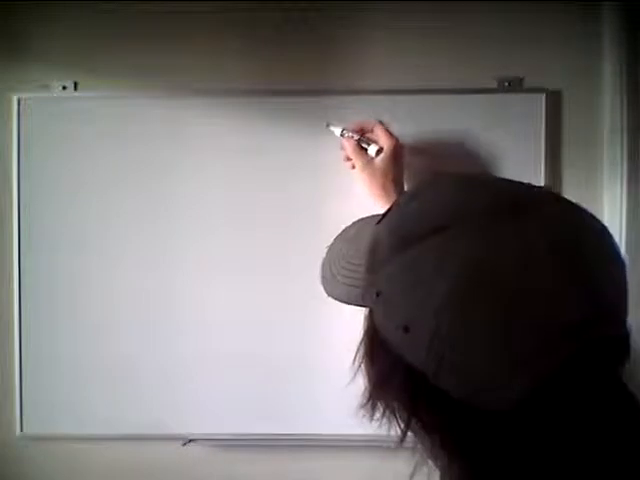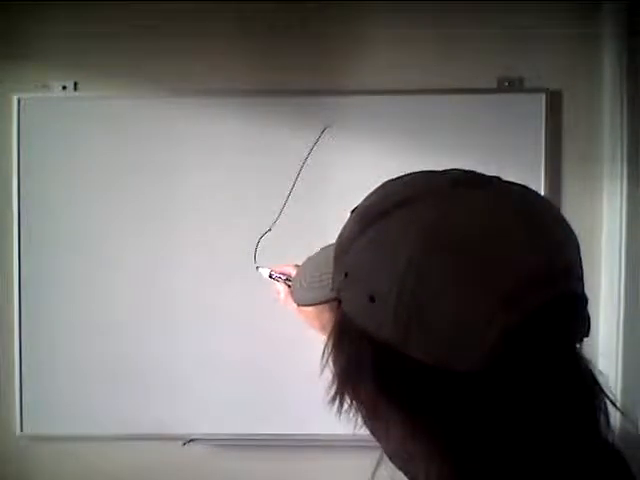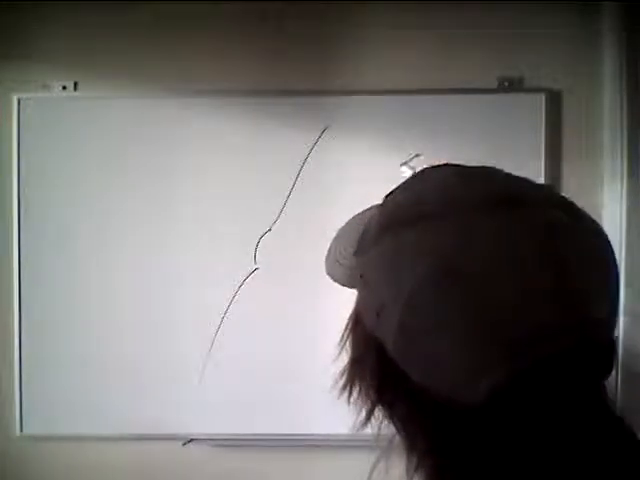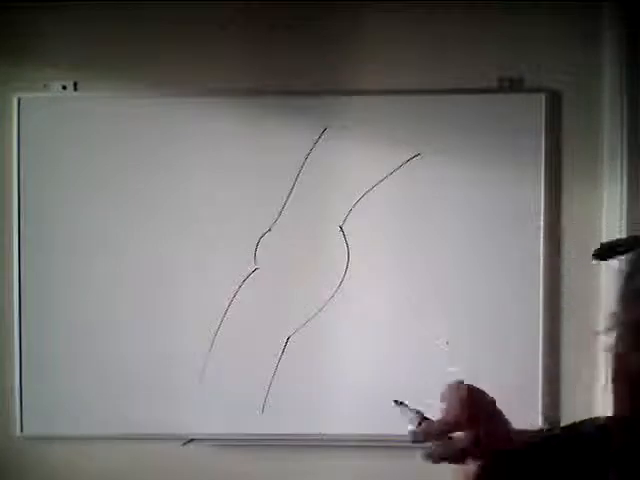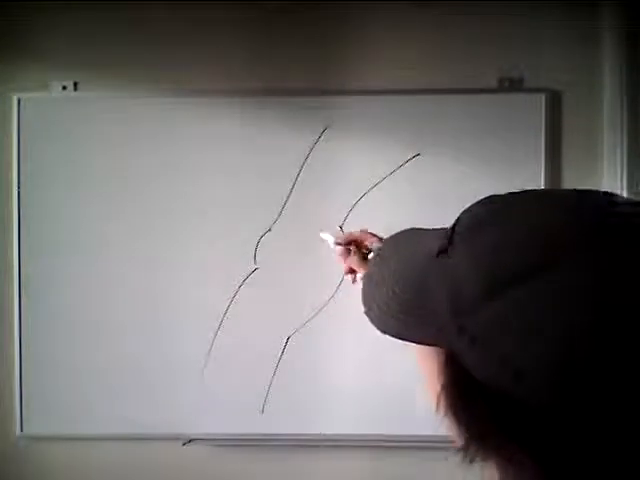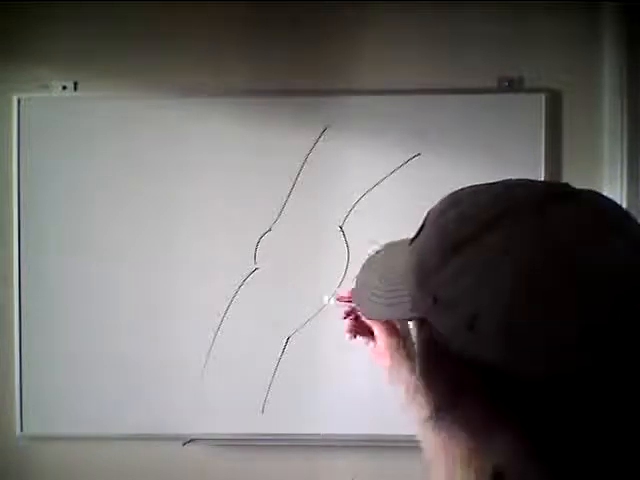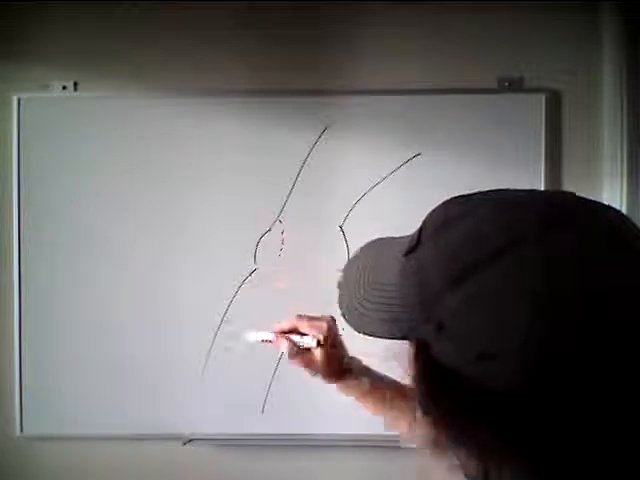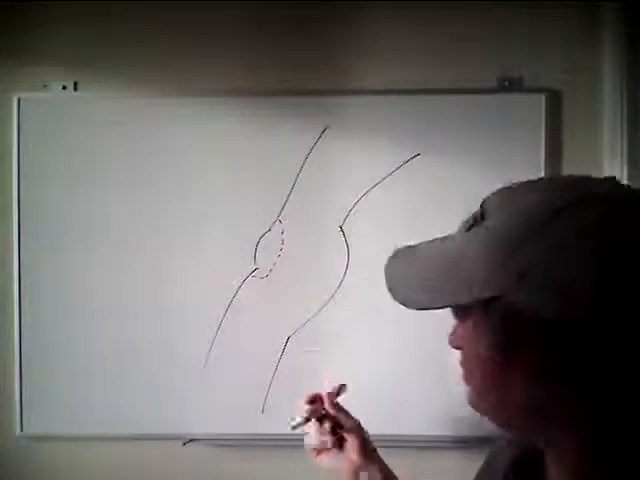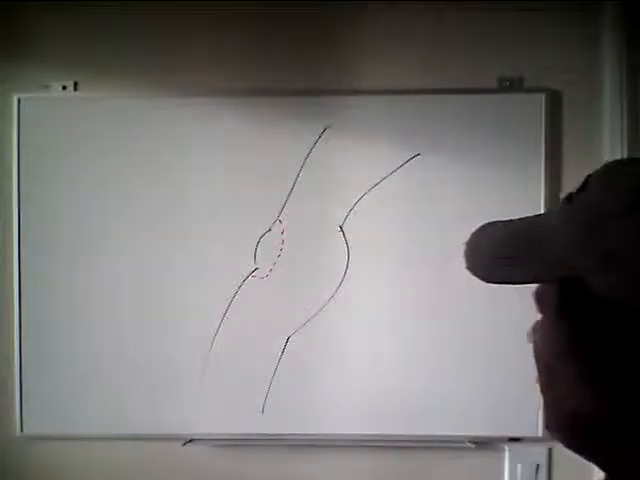we're looking at the, I don't know if it's sagittal or transverse, but if you were to look at the side view, okay, and this is the area that, just for illustration purposes, I don't know if this is exact or anything, but it's fairly close.